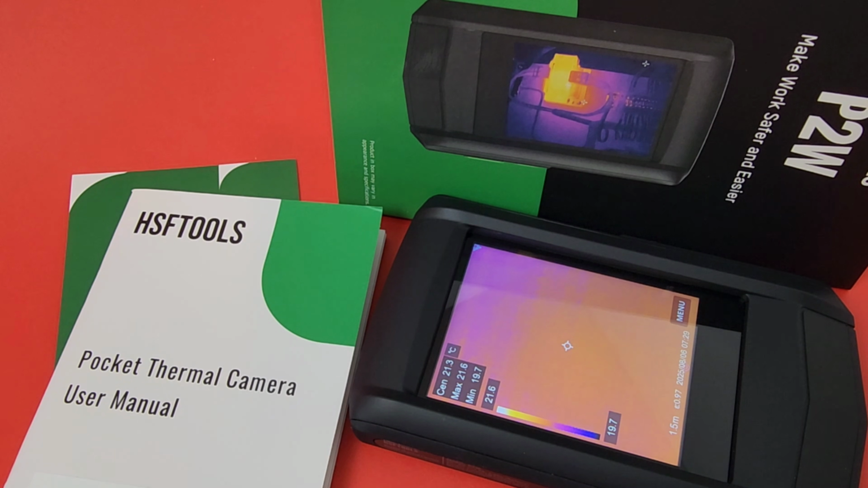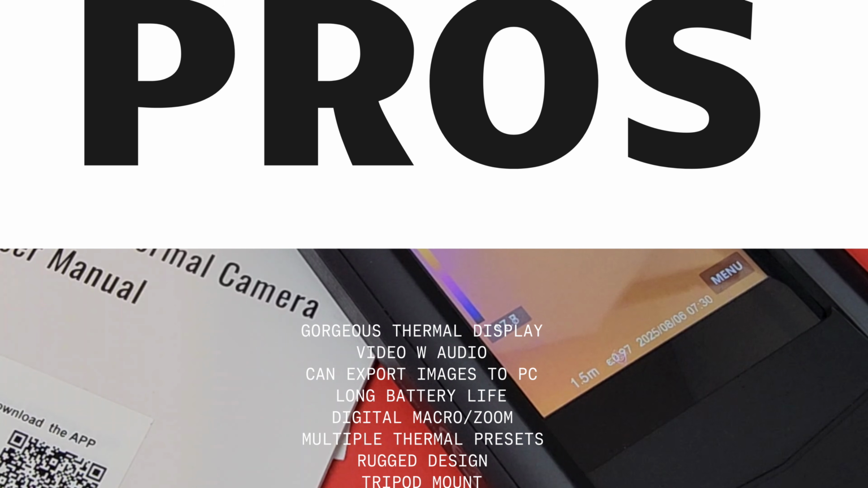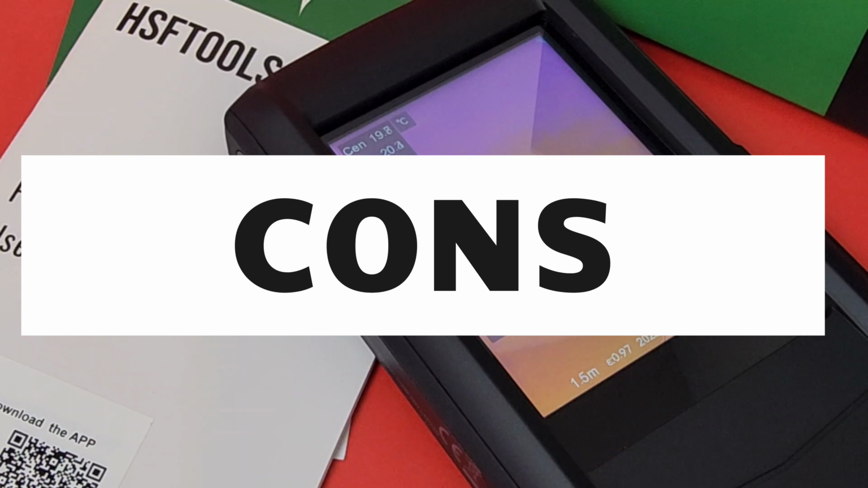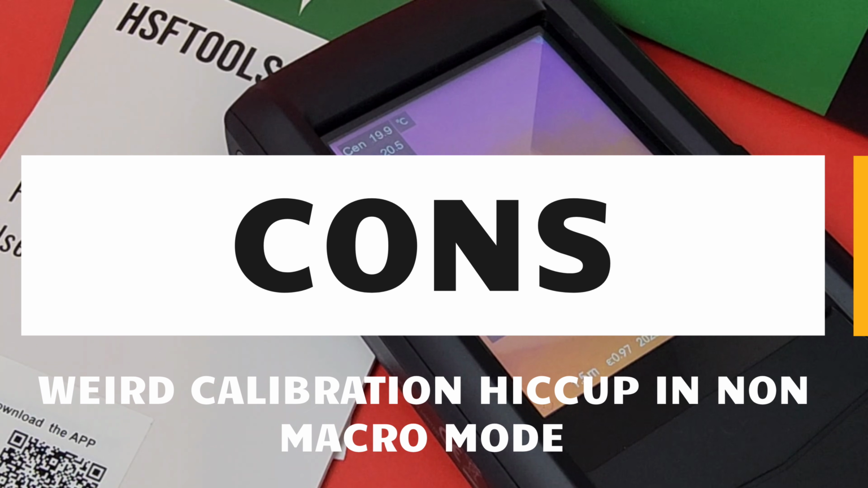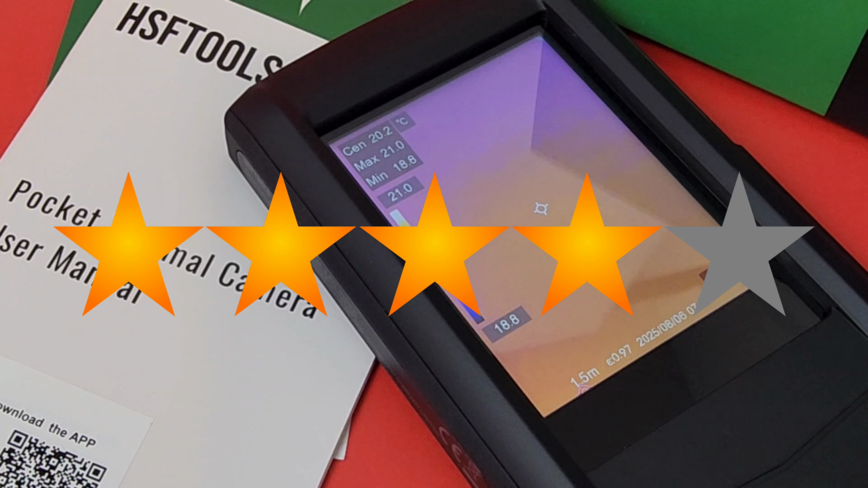This thing is very, very nice. Wow, what great thermal imaging, both graphical as well as video. Man, it looks amazing. Now, I gotta say, a little stumped as to why I kept getting the auto calibration in the non-macro mode. I'm still trying to figure that one out, so stay tuned. I will post an update on the Keep On Testing website just to let you know if maybe a firmware update fixed that snafu. But that being said, gorgeous, gorgeous, gorgeous. What a great camera. HIKMICRO's HSF Tools P2W gets a solid 4 out of 5 stars.